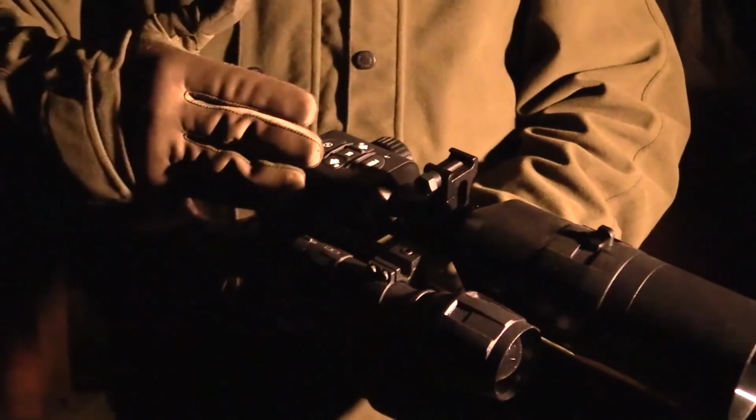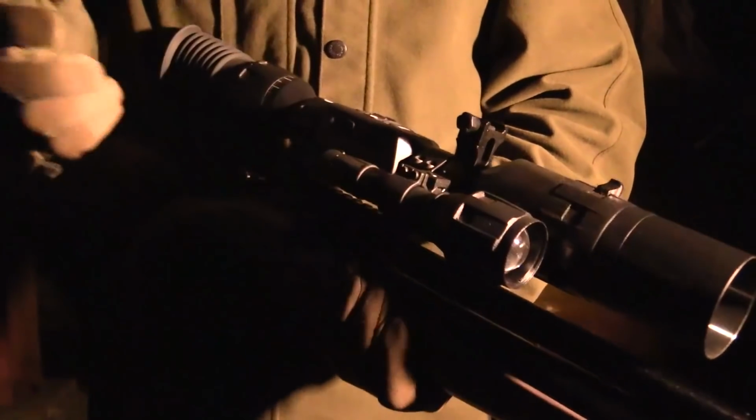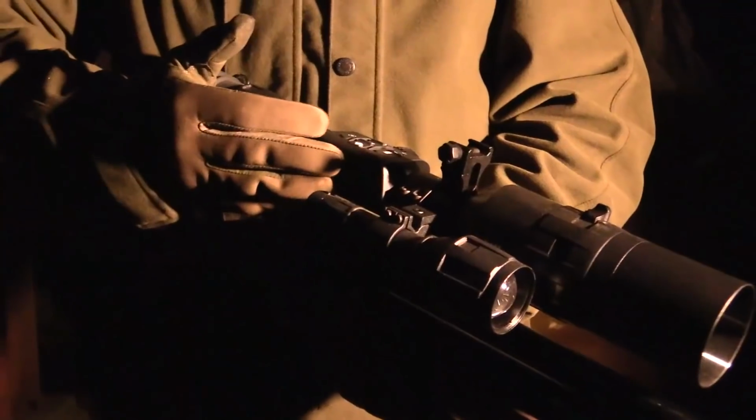The big change tonight is that I've upgraded from my usual ATN X-Sight 2 to the new ATN X-Sight 4K. I absolutely loved the original X-Sight. This one is newer tech. I'm hoping it's going to be even better.